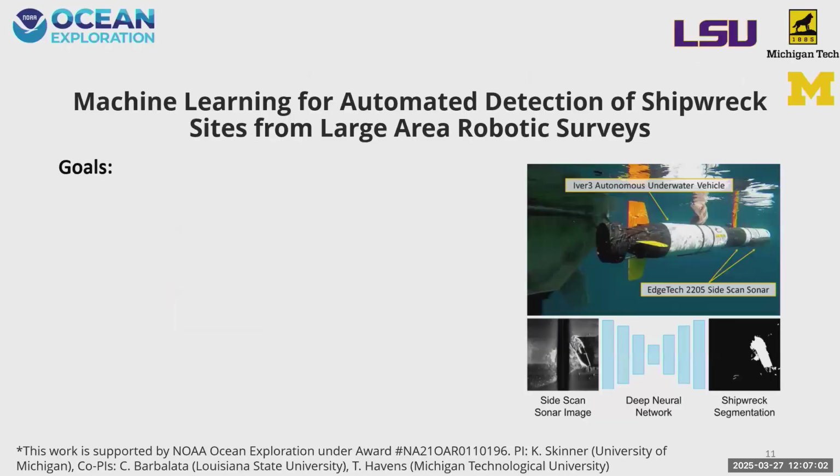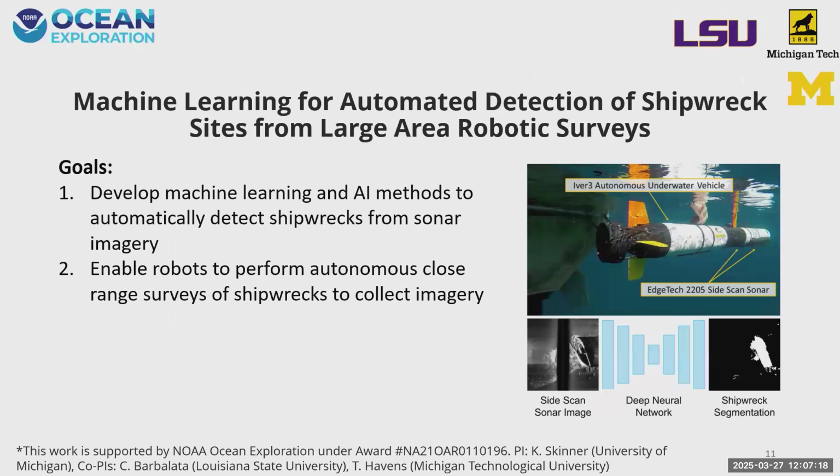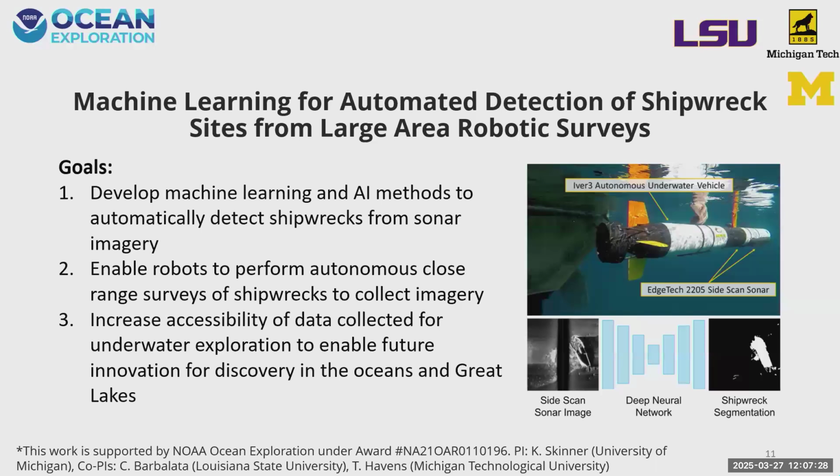So this led to a project we started in 2021, funded by NOAA Ocean Exploration. The goal of this project was to focus on machine learning for automated detection of shipwreck sites. The first task was to develop machine learning tools to do this, and then to enable robots to take the detections that we had and perform autonomous close range surveys for imaging and inspection of the shipwreck sites. And lastly, we also had this goal to increase accessibility of data collected for shipwreck detection, to really foster more innovation in machine learning for ocean exploration applications.